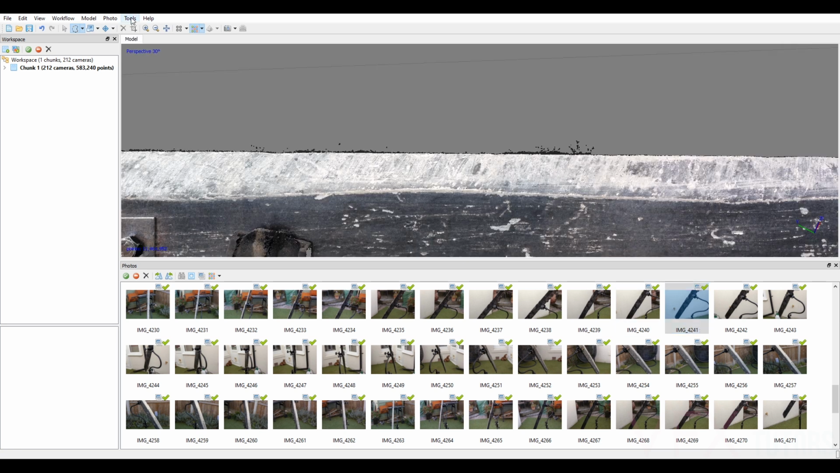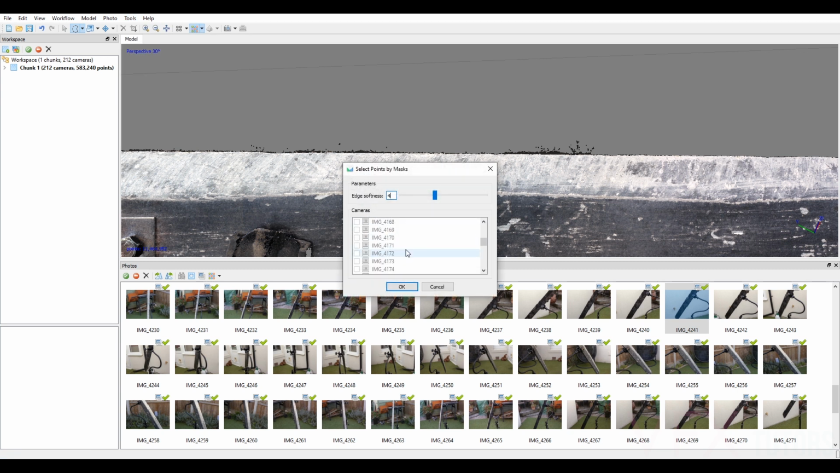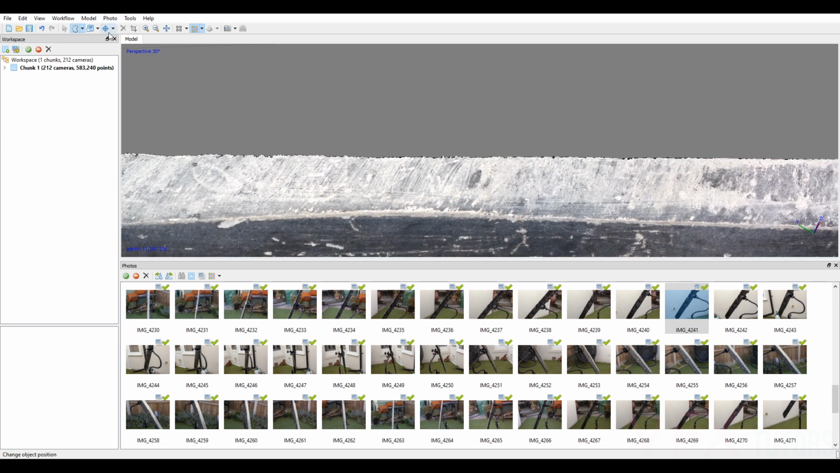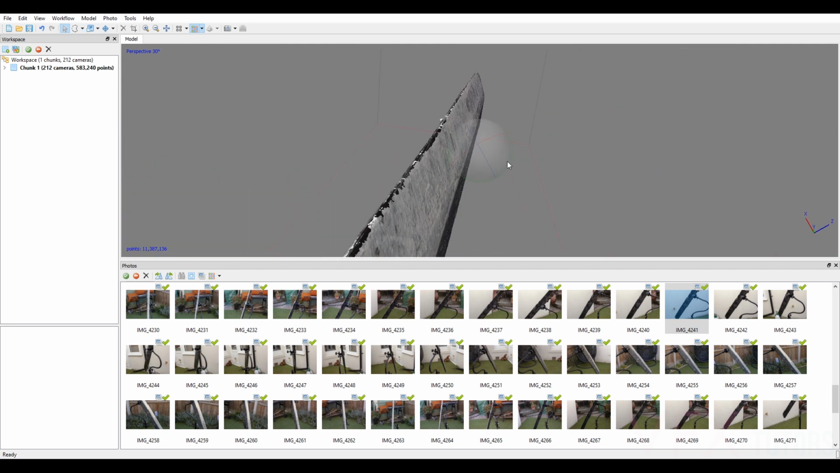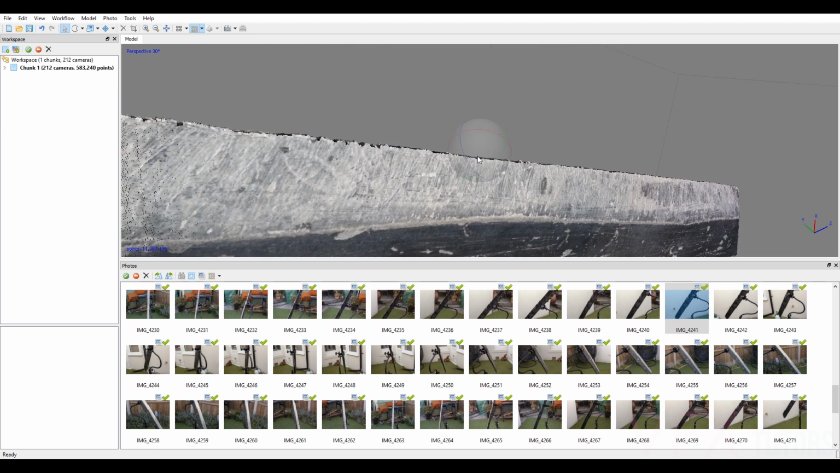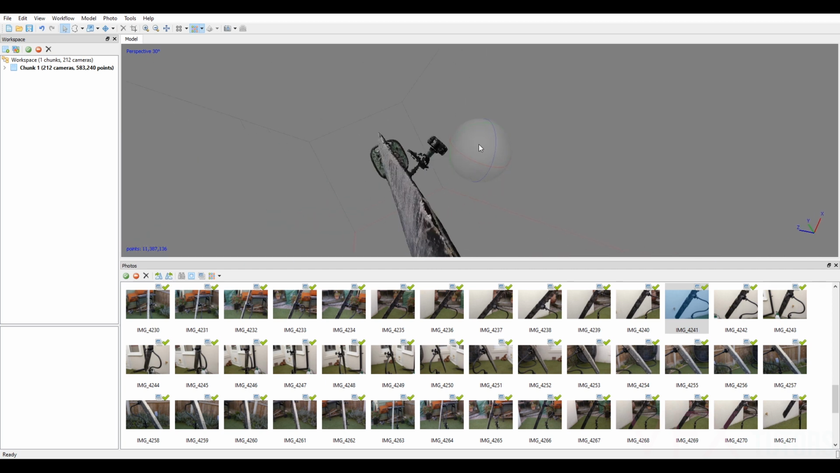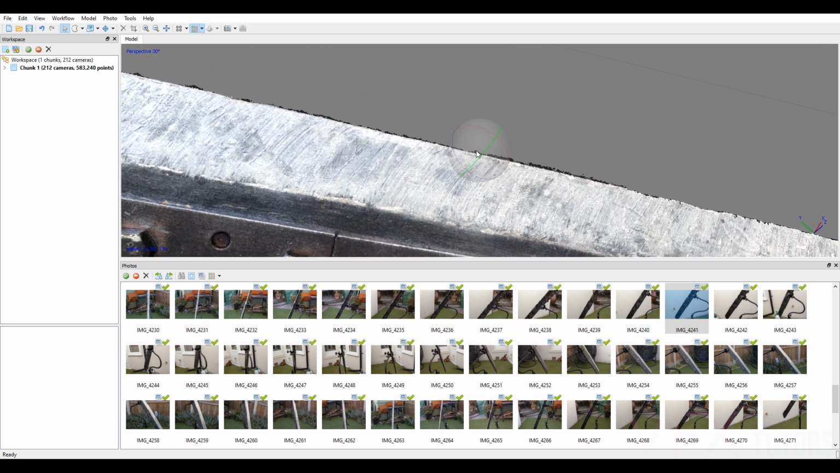So it's 4241. So we go Tools, Dense Cloud, Filter Points by Mask. If we go down to that, what was it, 4241. Select OK. And if we delete that, that looks like that might have deleted. Oh no, it's done. Should be okay. Looks like it might have deleted quite a bit, but it's at the point, so it should be fine.